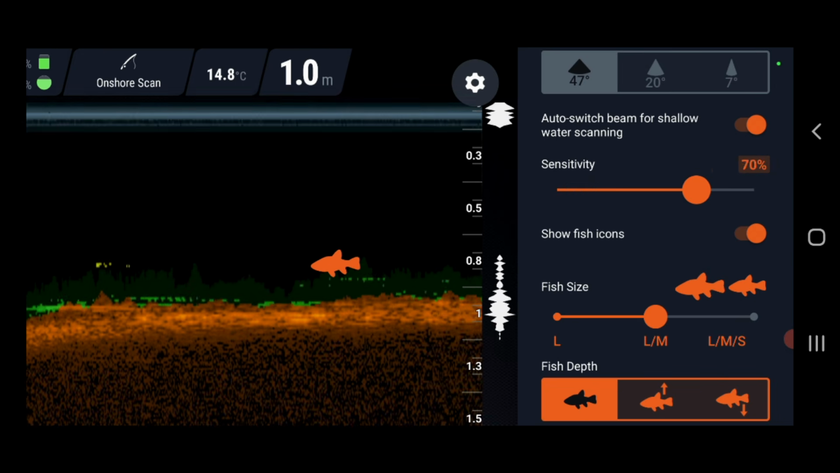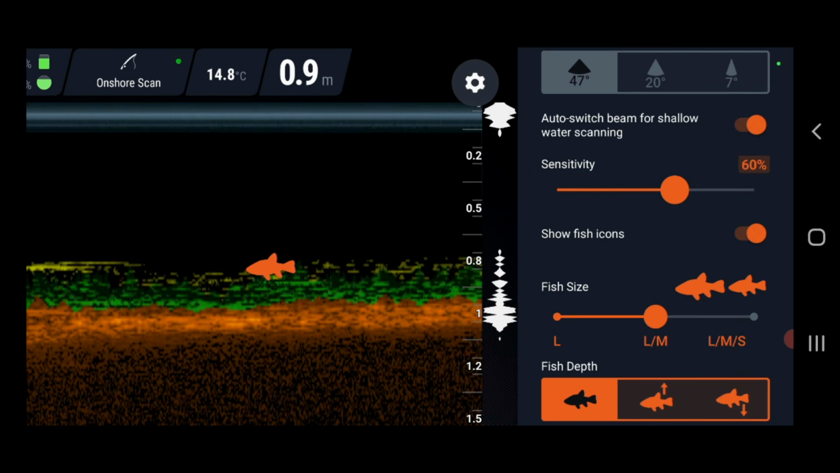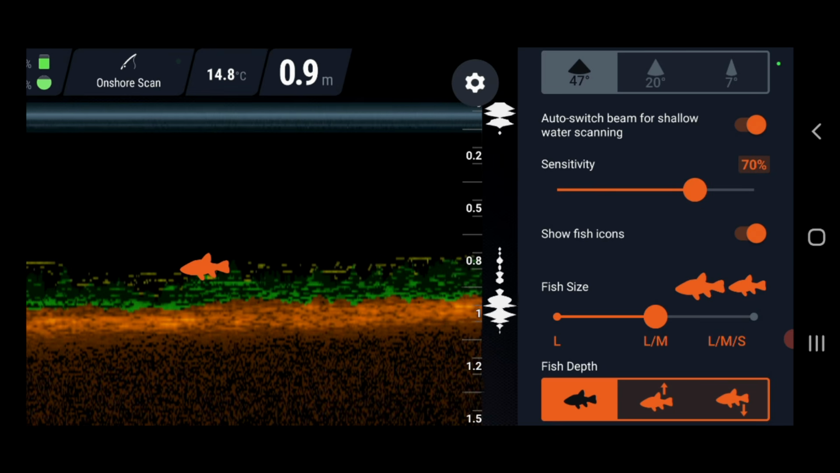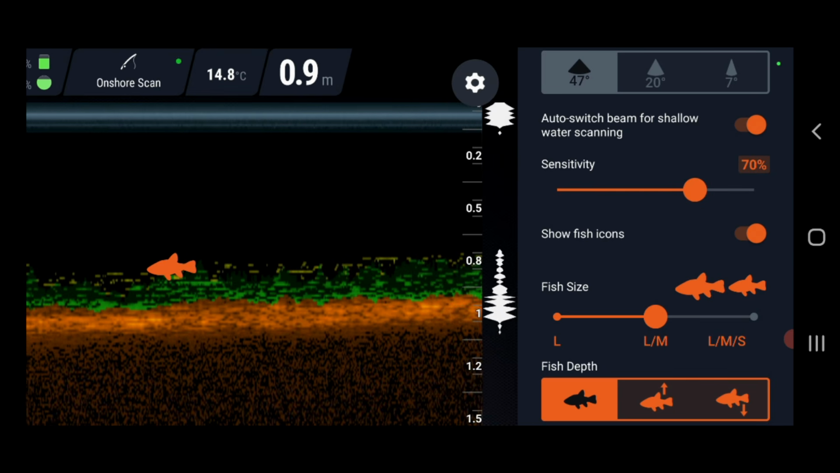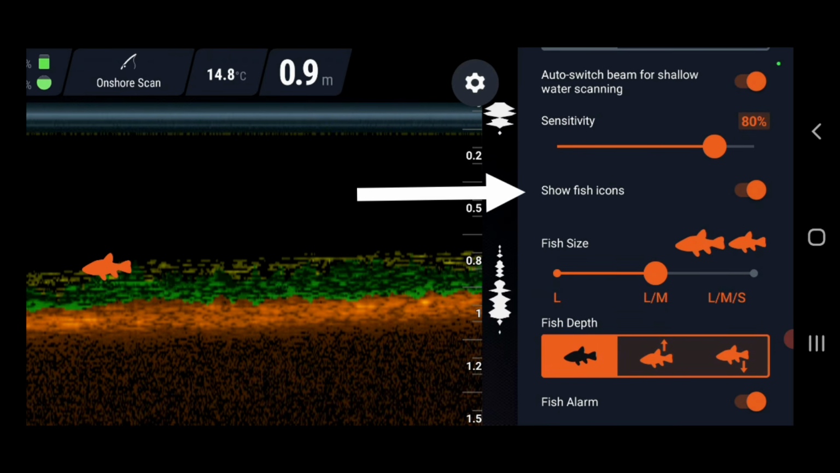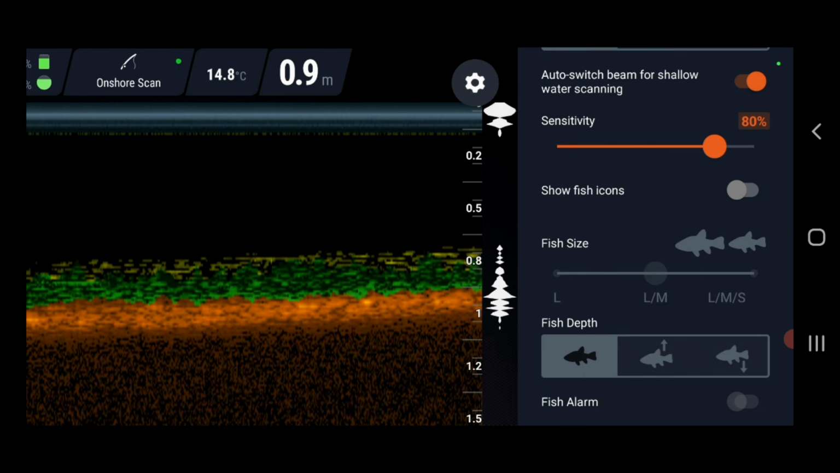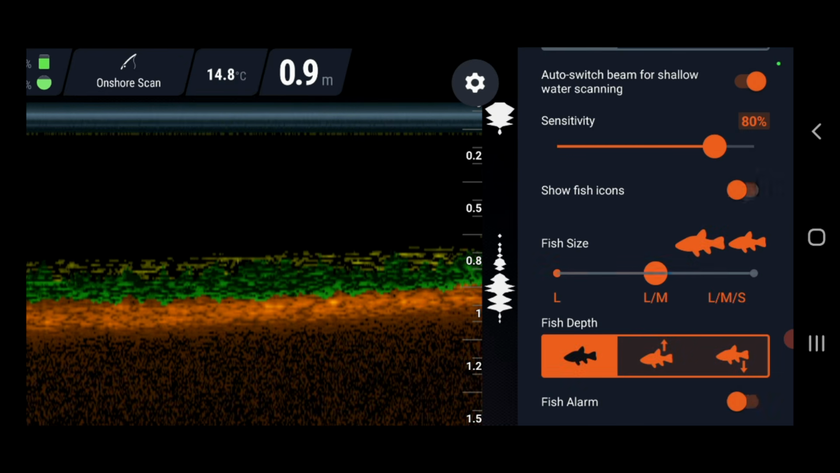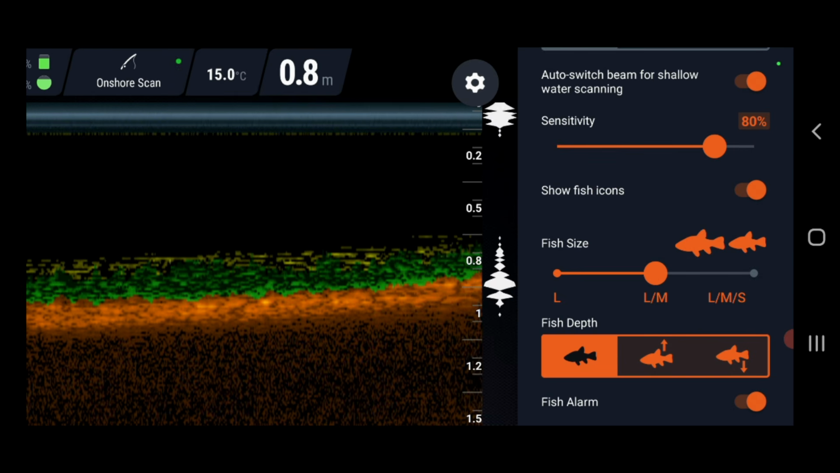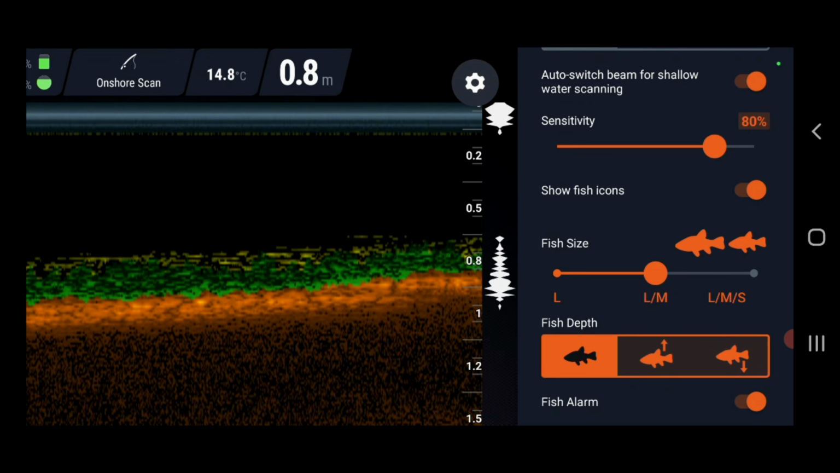You can see as I turn that up and down there, it's showing up more and more on the bottom. So in still water like this, I'll go about 70. I'll have the sensitivity up to make sure I see more stuff. Might even go up to 80. Now, let's go to show fish icons. Basically, this is going to make that fish disappear. I'll do it now before he's off the screen. So he's just disappeared. I can turn it back on and we just got to see his tail as it got off the screen there. Basically, that just turns the fish icons on and off.